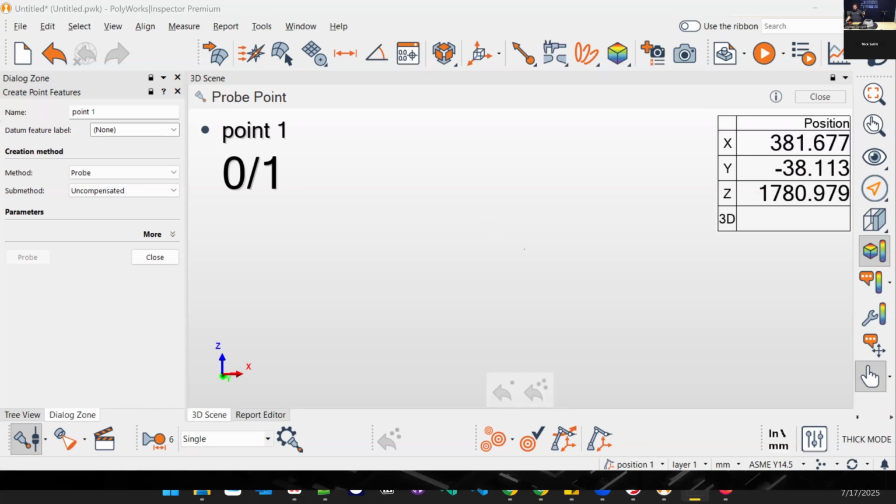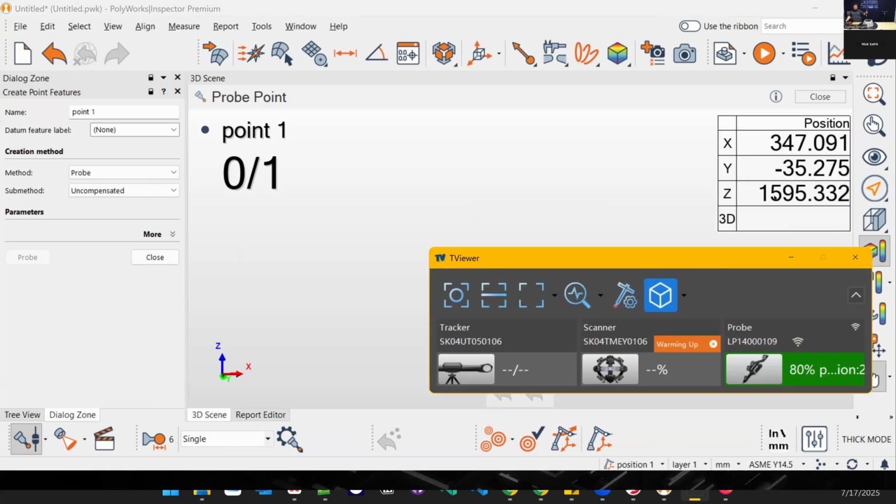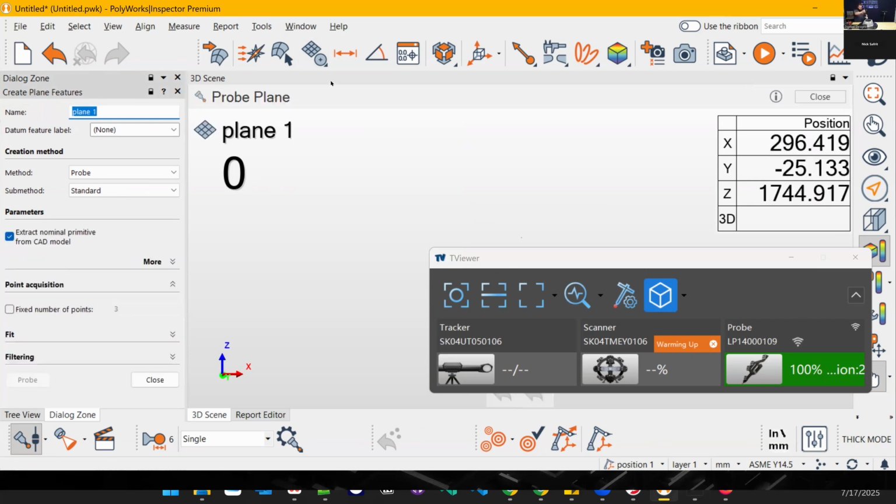Here we go. So I've got my probe going. You can see the live position of it. Since we're not in any kind of alignment, these numbers are just relative to the tracker. So that's why we're way out in space here. And you see that Z is how far I am from the tracker, basically. So if I push towards the tracker, come back, that's what that's showing me. So we can switch to a plane from a point, and we can grab points on this plane here.